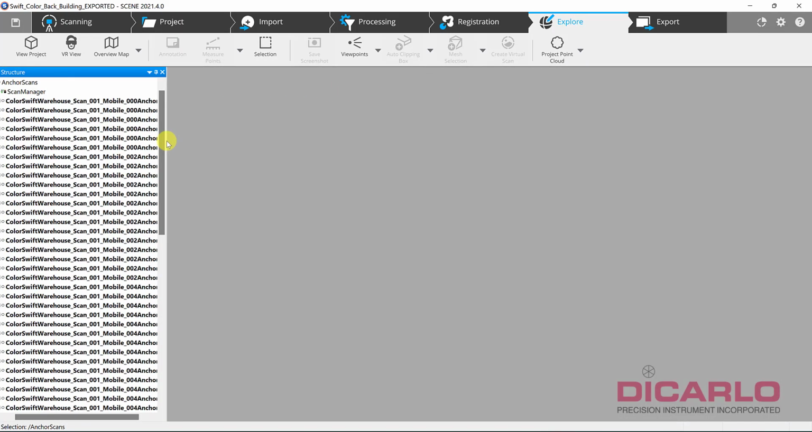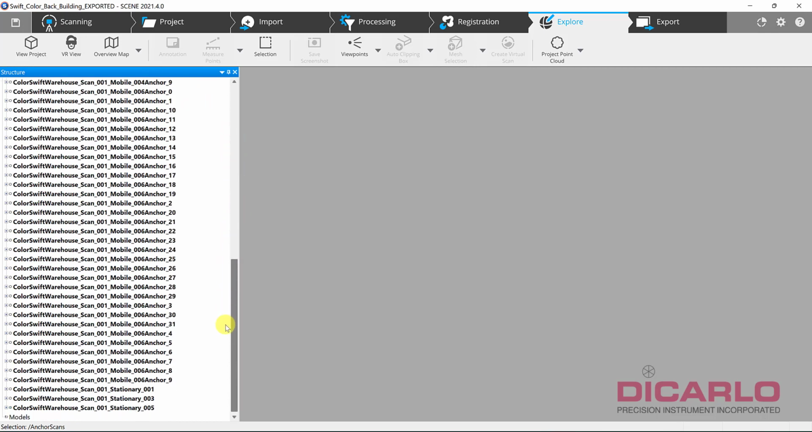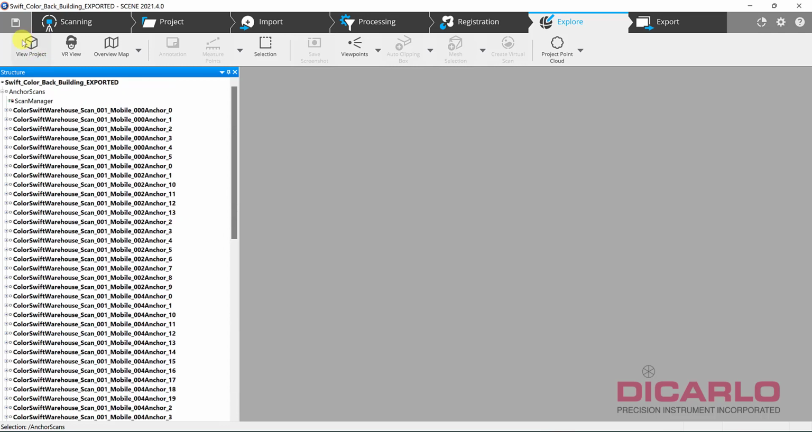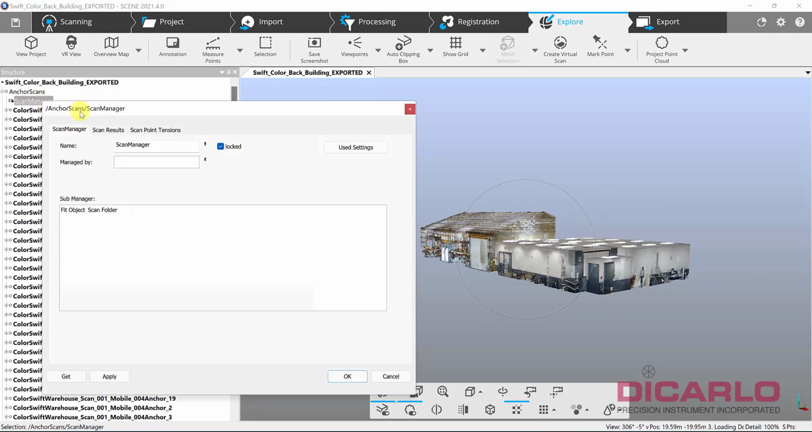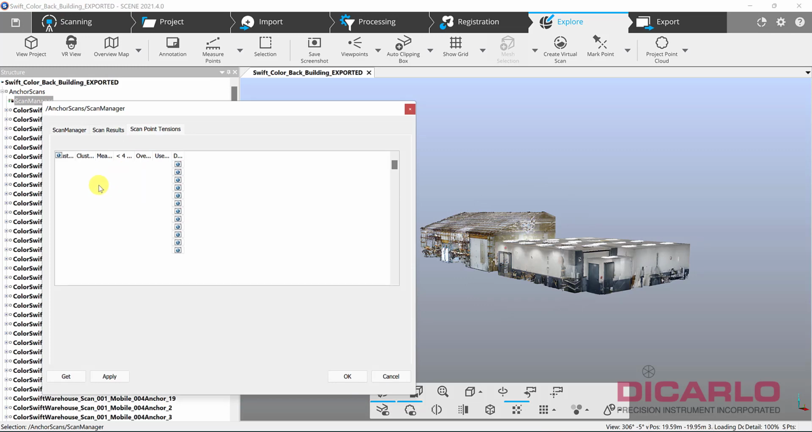So I have this many anchor scans over here. Each one of these anchor scans has color associated with it because I had the color mount attached to it. I also did 3 stationary scans apparently. And when you look at the data, this is what the data looks like after it's been compiled and registered. Again, registration, you don't need to see, but it's just cloud-to-cloud registration.